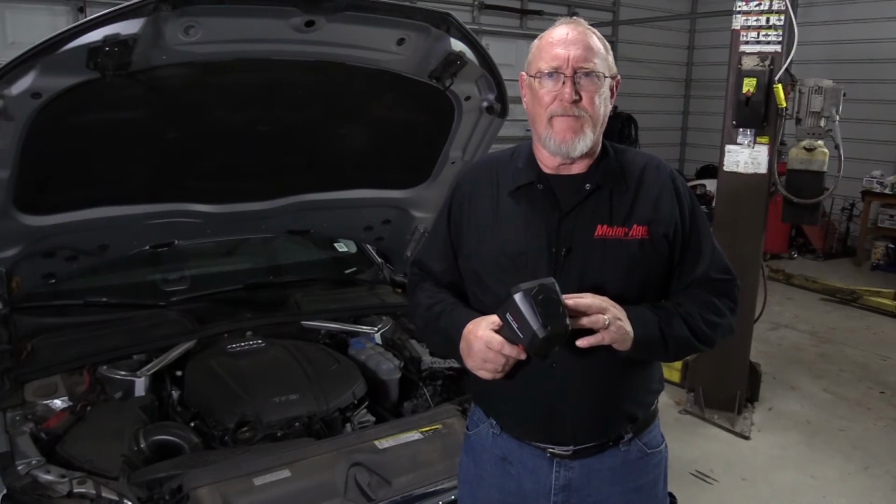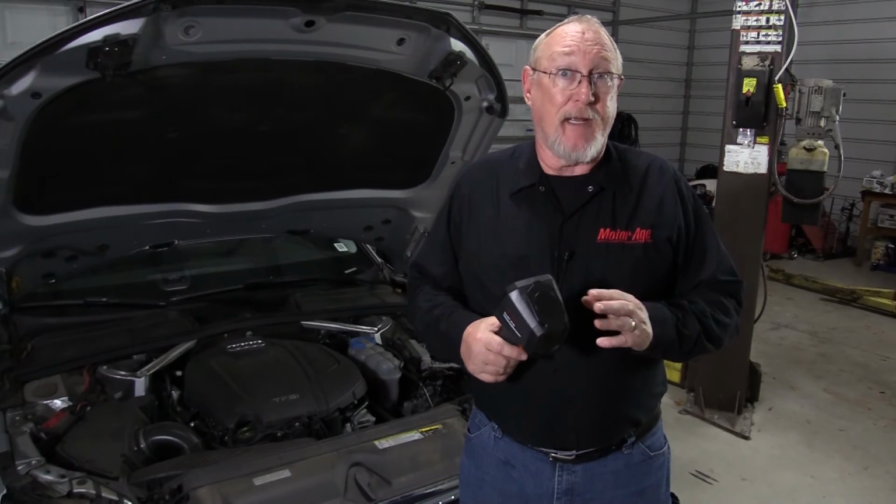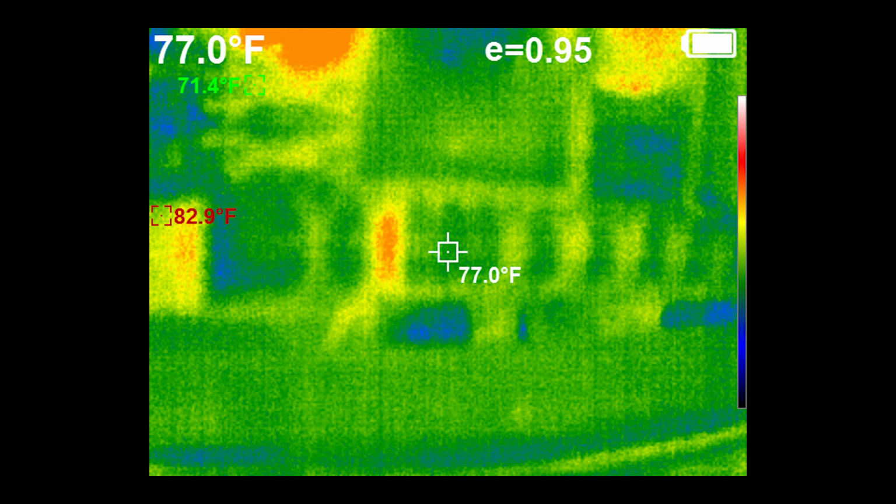Now let's take a look at a few diagnostic scenarios where a thermal imaging camera can be helpful. A popular application of the thermal imaging camera is to help locate the cause of a parasitic battery drain. After all, heat is generated when current is flowing, and that's something we can see with the camera. By looking at the fuses and relays that feed the electrical systems, we can easily see one that is passing current when it shouldn't be by looking for a heat signature.